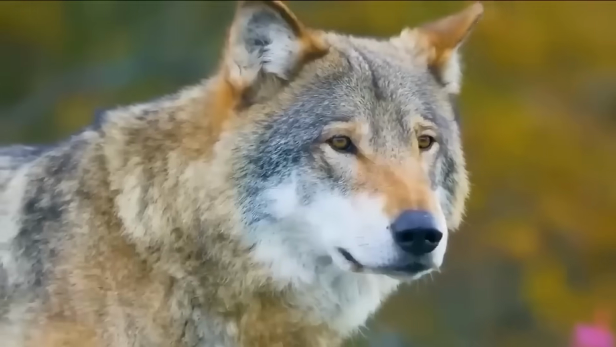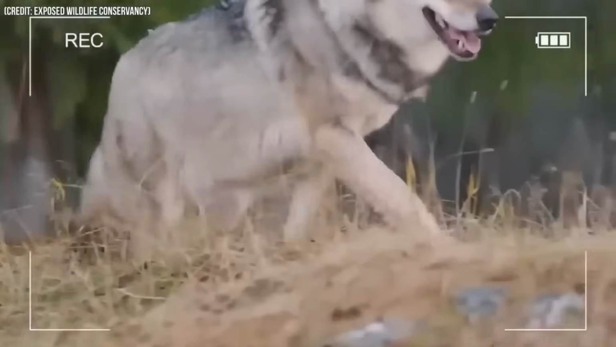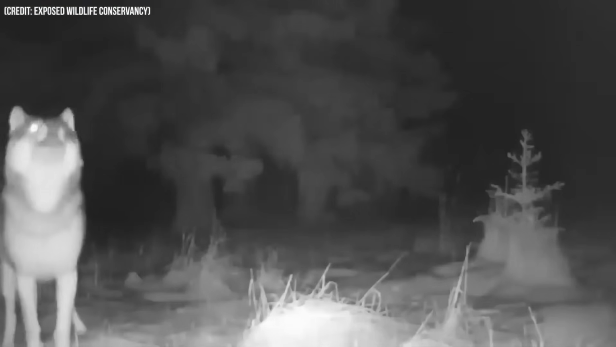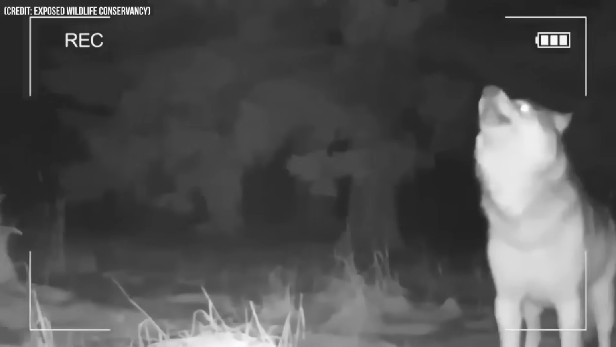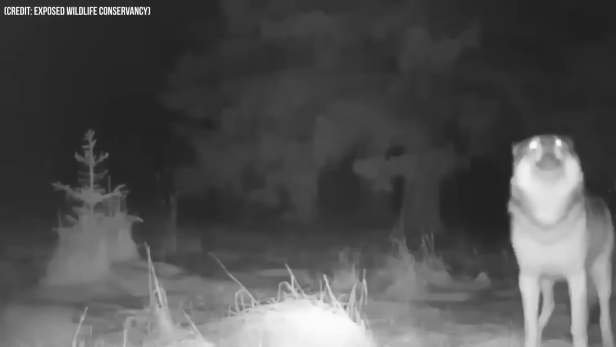As sightings of the wolves remain rare, they make sure to give a grand entrance every time they are caught on trail cameras. Take this wolf for instance. Not only was he captured by the trail camera at night, but he was also howling as loudly as he could. He did it for a few seconds, and the video ended after that.